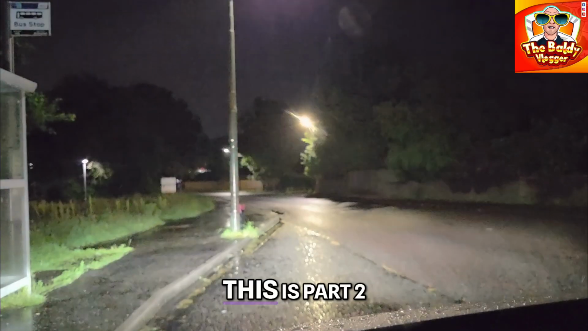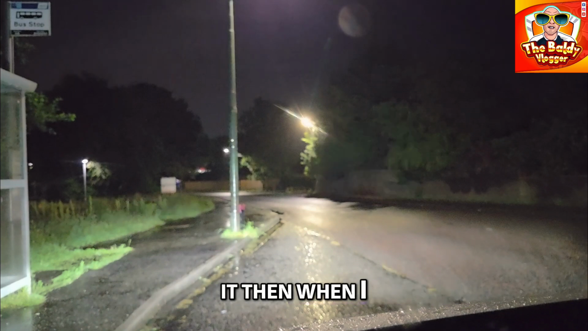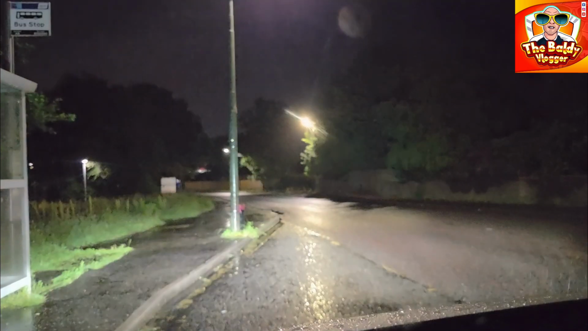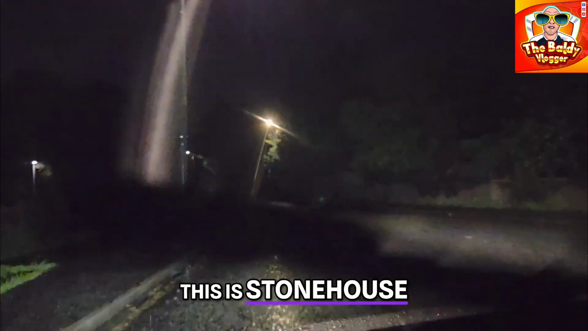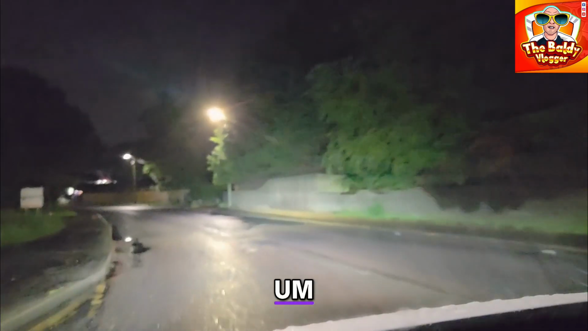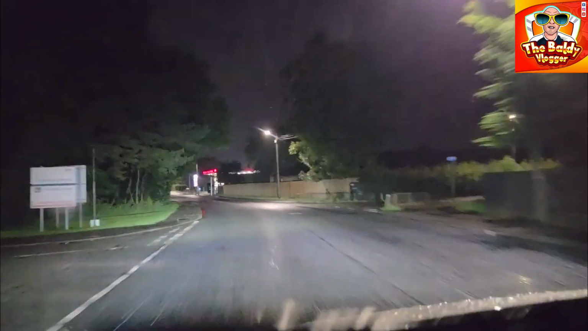Right, this is part 2 because I accidentally stopped it when I was tightening up the camera. So, part 2. That was Straven to Stonehouse, right? This is Stonehouse to Glasgow City.